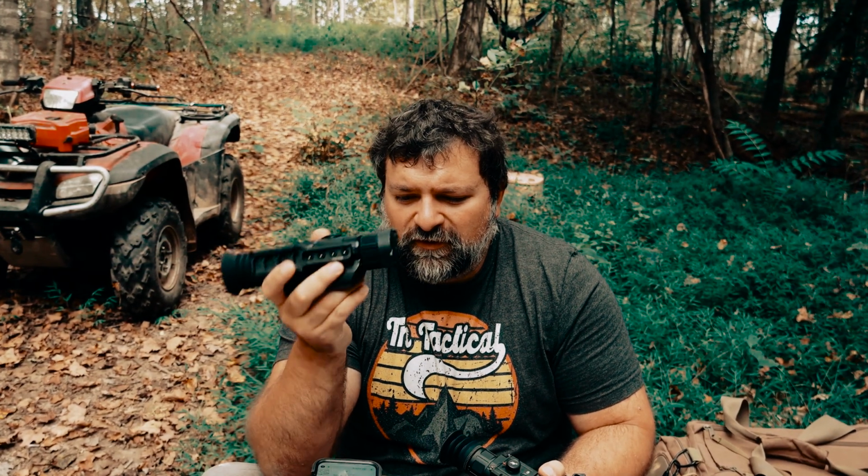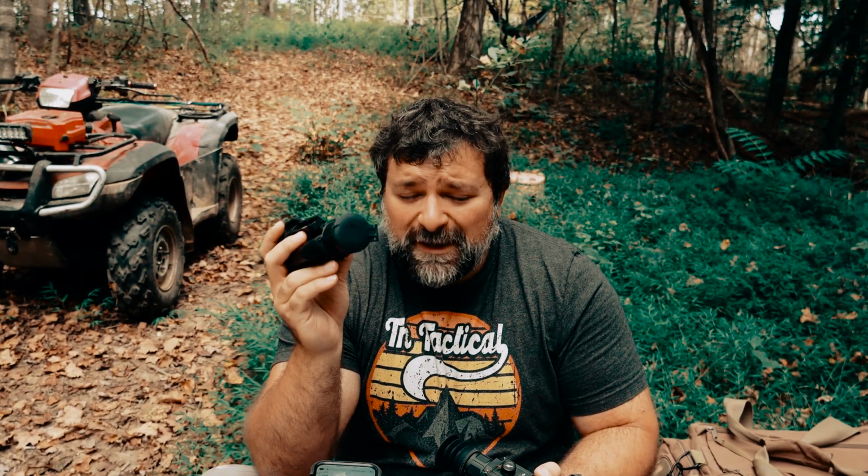I feel like having to rely on the mechanical zoom of your scope versus the screen really limits you. It limits your ability to really get in there and get a better picture of what you're looking at. So good on Winchester that they actually allow you to zoom in with it in sort of a clip-on mode.